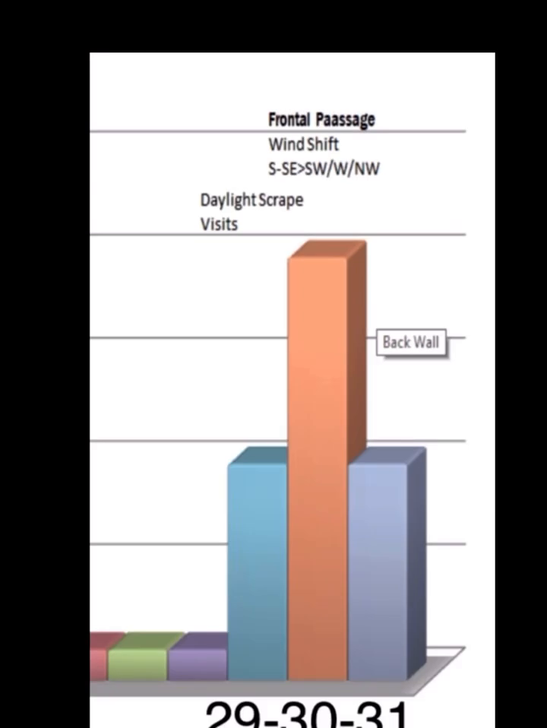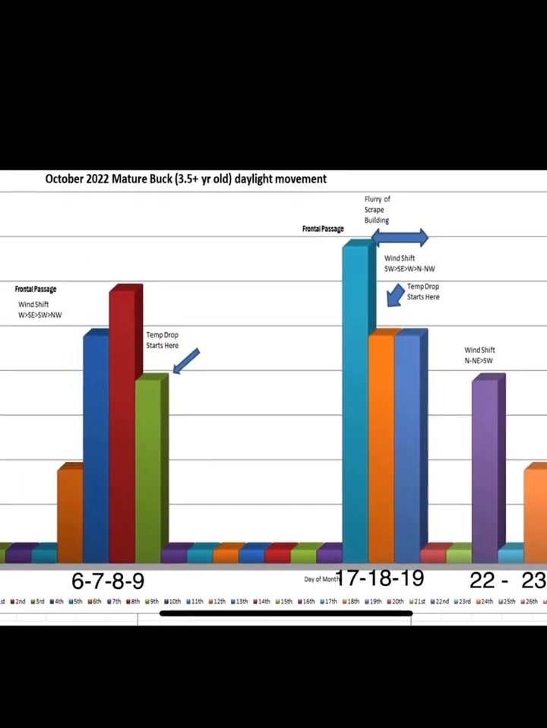So I hope this explains a little bit more about this chart and exactly how much a wind shift, and not so much a temperature shift or a temperature change after a frontal passage, can affect daylight buck movement.